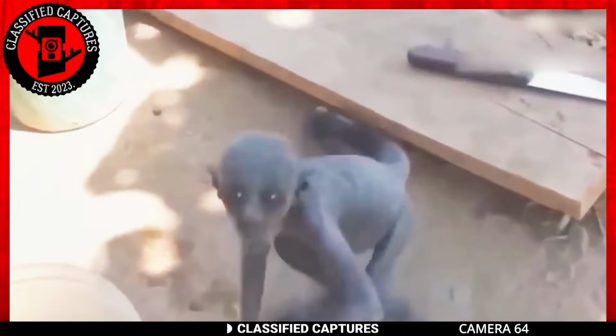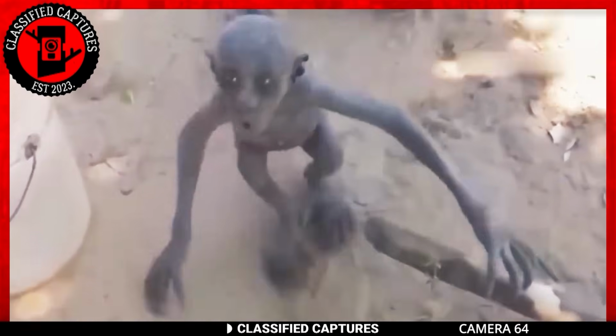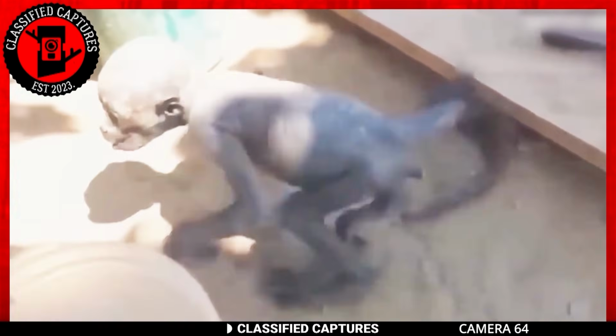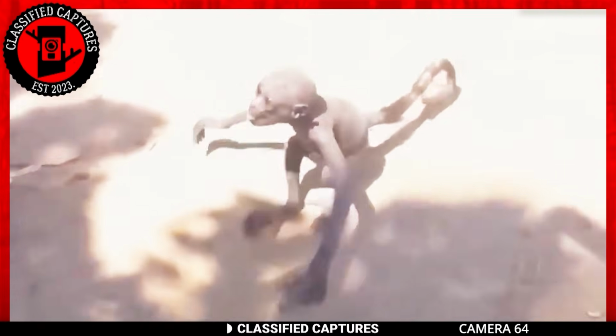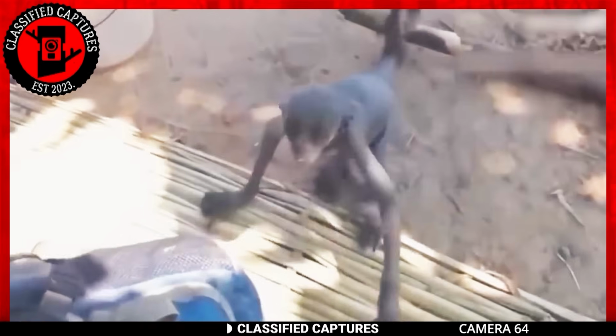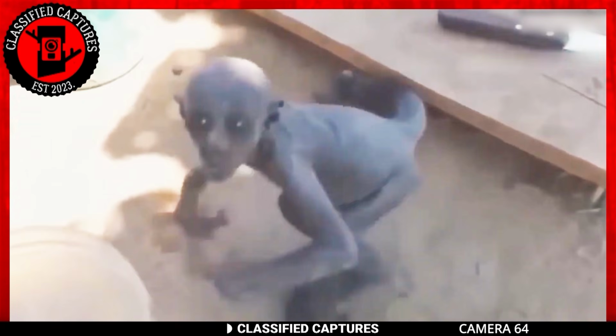Next, we have this peculiar-looking creature that was sighted near a village pilfering food. It appears to have a skin disease and a lengthy tail with some degree of hair. In a world where mysterious creatures seem to be making a comeback, our minds naturally start to wonder. Could this be one of those unexplainable enigmas that have slipped through the cracks of conventional understanding?